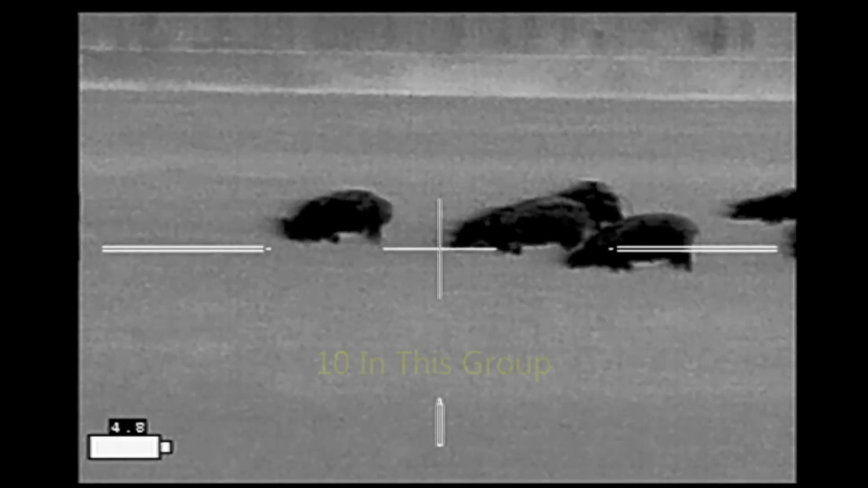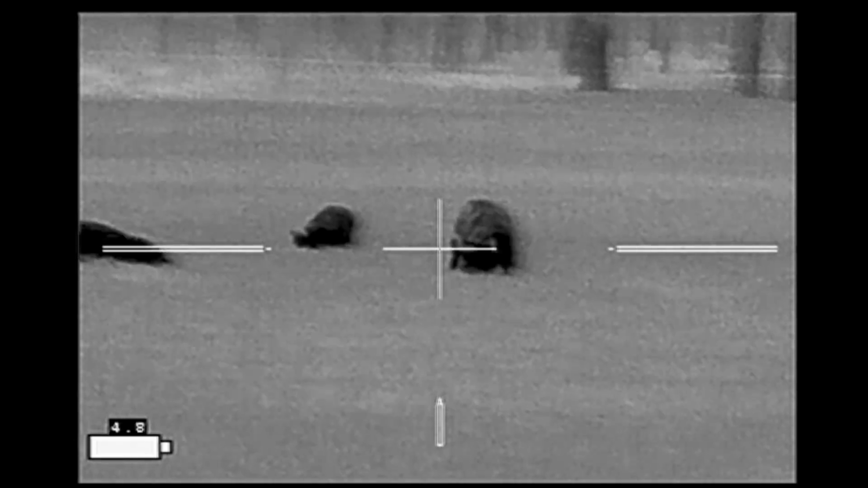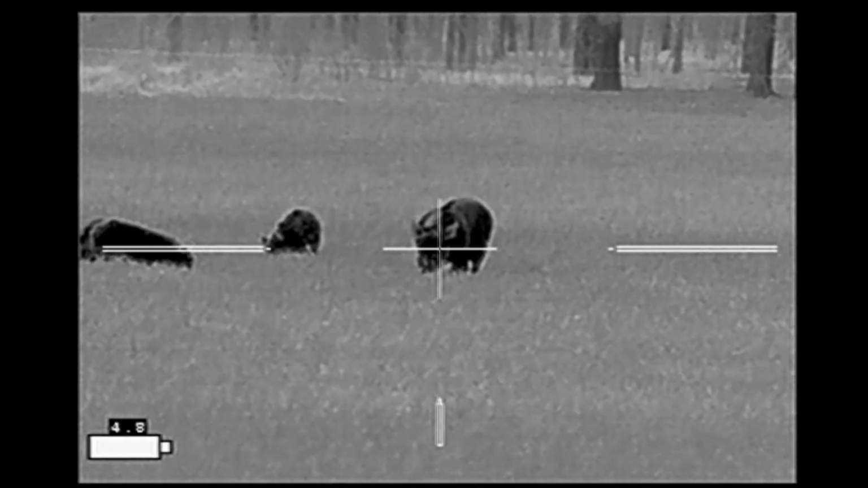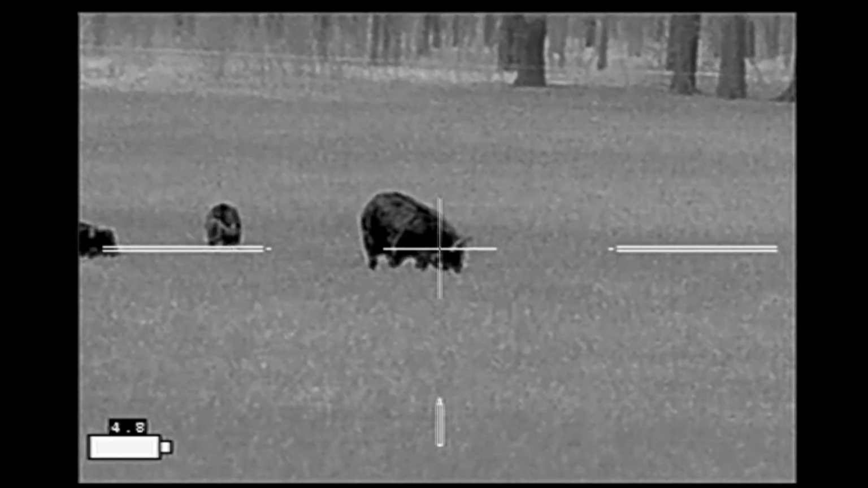Again, we're going through the normal routine. We're scanning the group of hogs. We're scanning the background. We're making sure there are no cattle in the area. Once everything's clear, we've got our hogs picked out. Here we go.